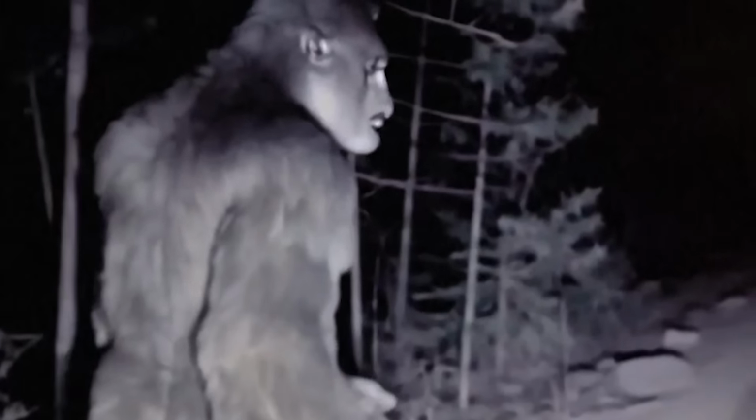He just uploads whatever his camera happens to catch. And this was one of those recordings. The footage isn't perfectly sharp, but you can still get a decent look at the figure. It walks with long, steady strides. Its arms hang unusually low at its sides as it moves between the trees. And those are details people often point out when comparing sightings to the classic Bigfoot description.